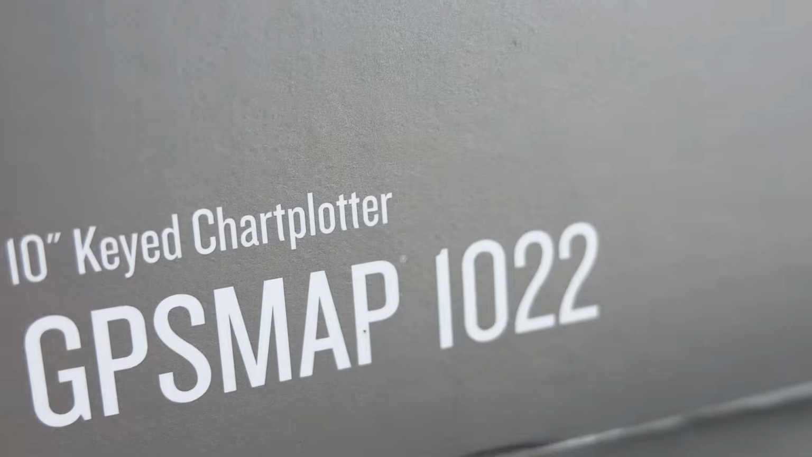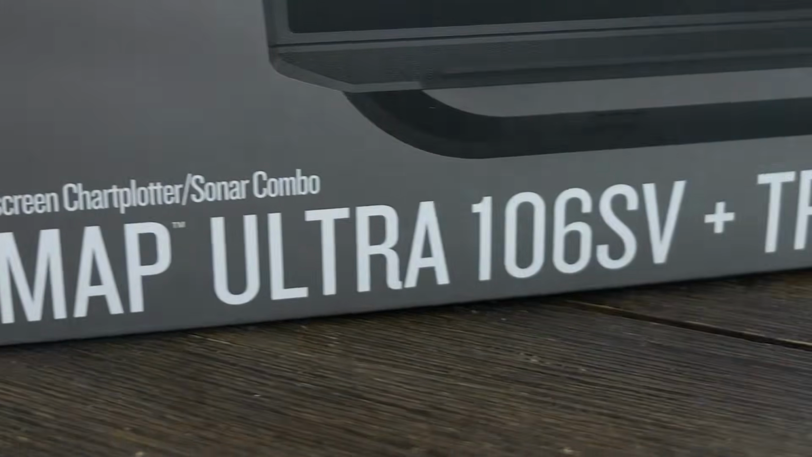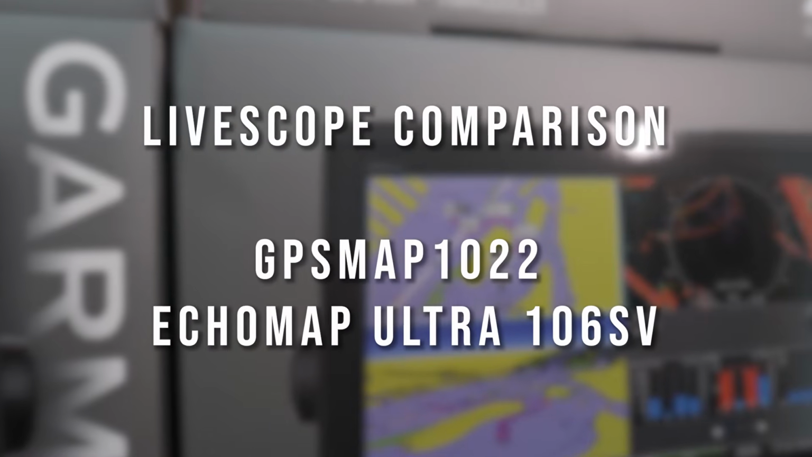We're going to talk about good units for Livescope. We're going to go over the GPSMAP 1022 and go into the ECHOMAP Ultra 106 SV. Alright guys, like I said, we're going to do a little comparison between these two units.